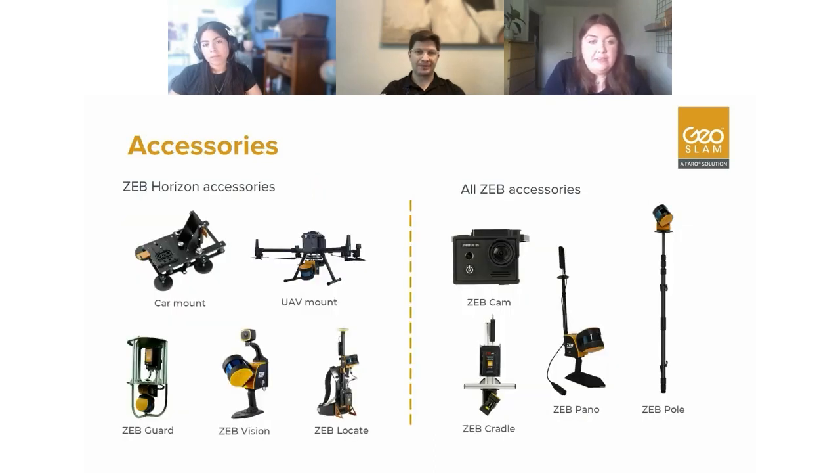So some accessories here. These are all for the ZEB Horizon. Some of the accessories on the right-hand side of the screen are for our Go and Revo as well. But as I mentioned, we have a car mount. We are able to attach to the car and perform a scan. Again, this is still a SLAM scanner, so you make sure that you're in an environment that's got lots of features.